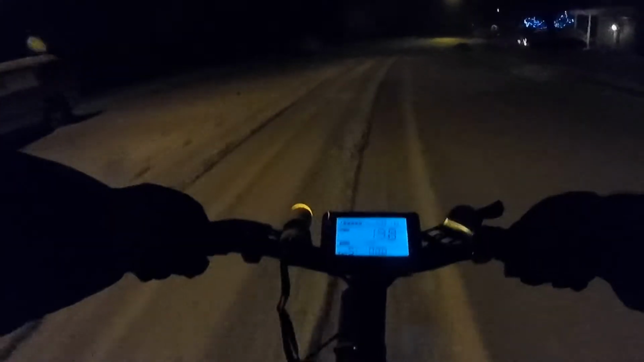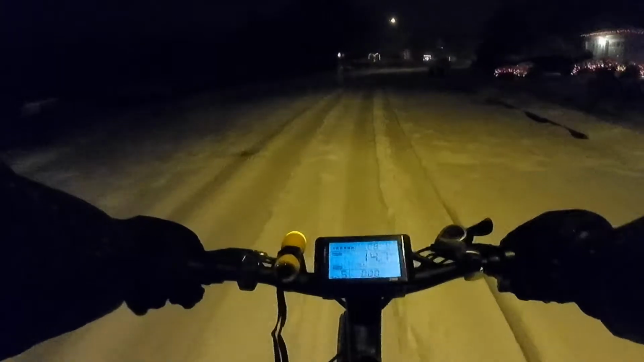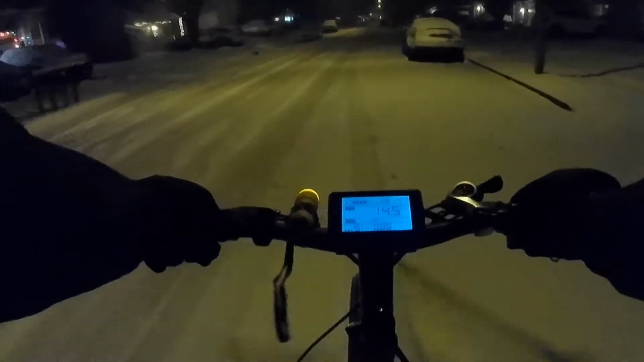Definitely tomorrow I'm going to head out in the woods, try it out there too, but I had to get out tonight, give it a shot. I've been dying for months for this, so I didn't want to wait any longer. Let's ride in the untouched for a little bit, see what it's like. Oh yeah, actually feel more confident where no one's driven. Doesn't feel like I'm going to wipe out as bad.